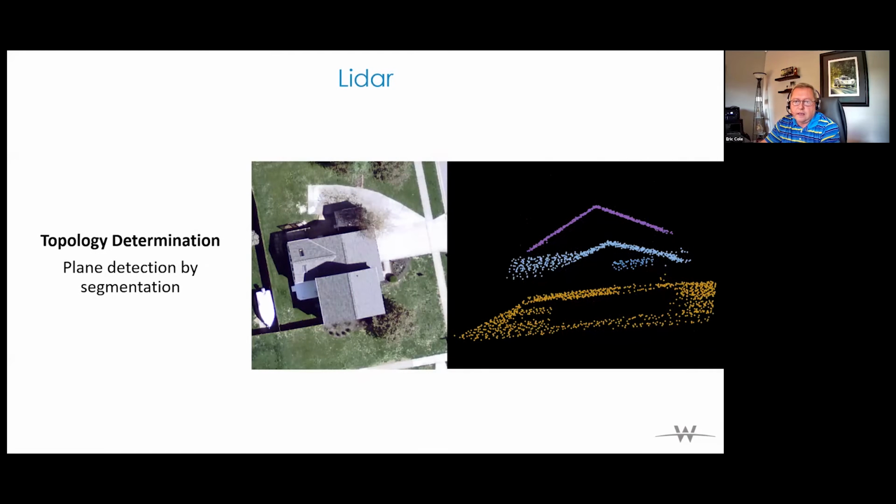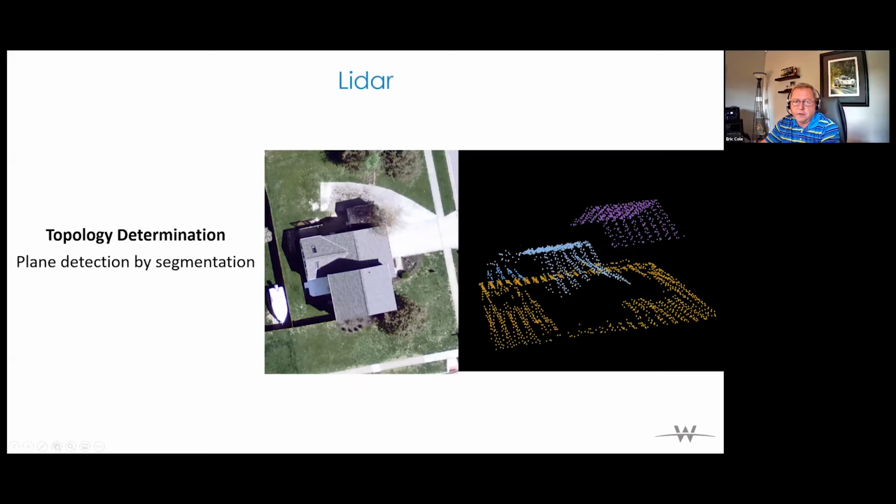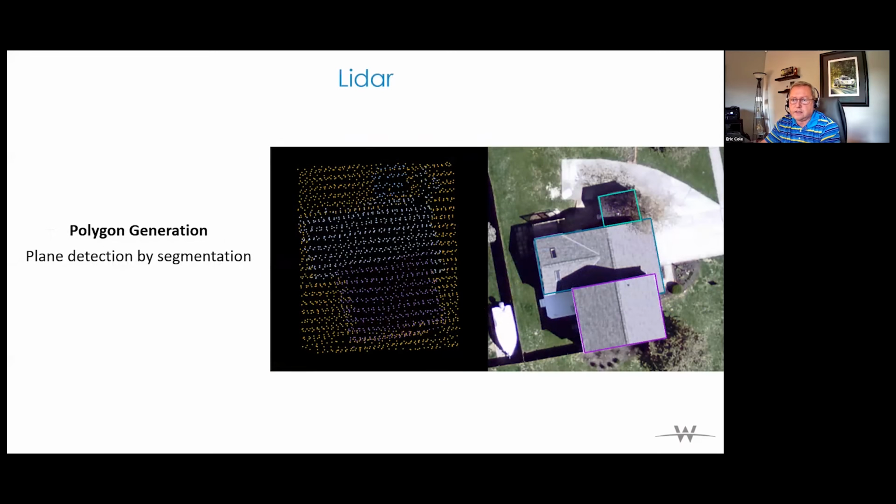And then this is just another view of that same LiDAR data, identifying those same surfaces, but you're looking at it now from a cross section. And then the same information looking at it from an oblique perspective. And then this is a final output of that. Here you have the LiDAR data on the left, the image on the right, and using this information, we've created a polygon, and each polygon represents a different aspect of the roof of this house.